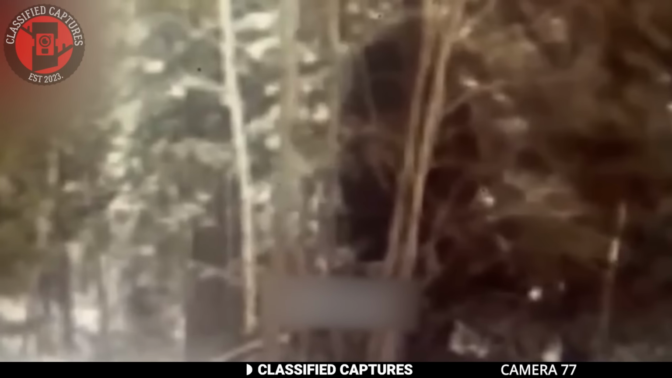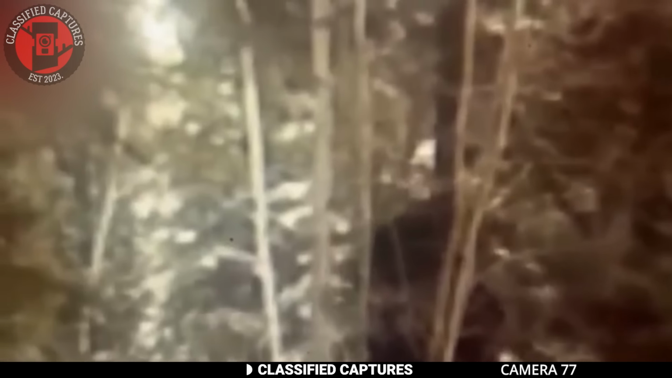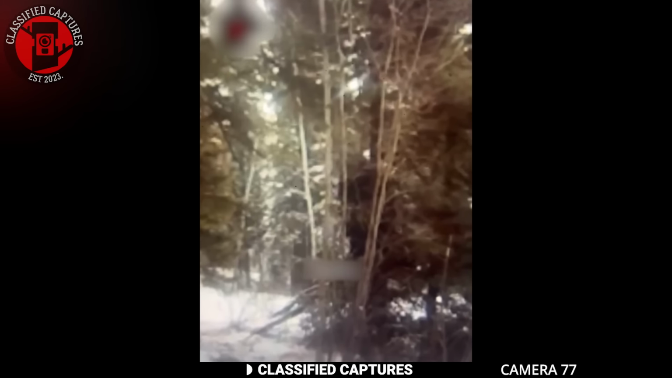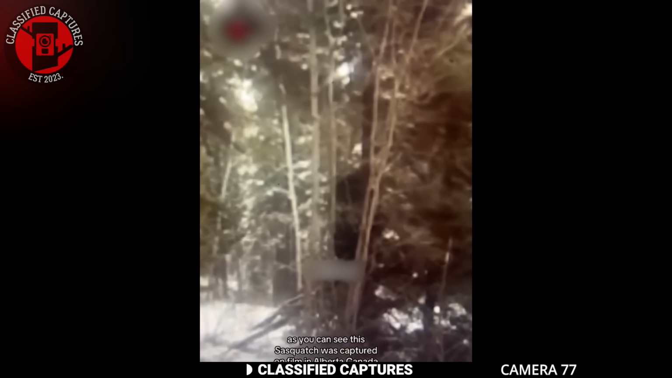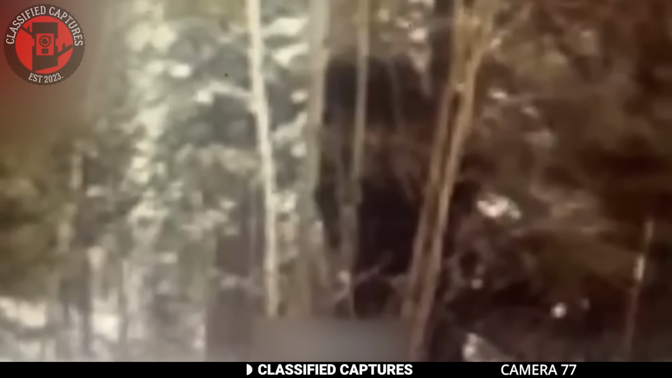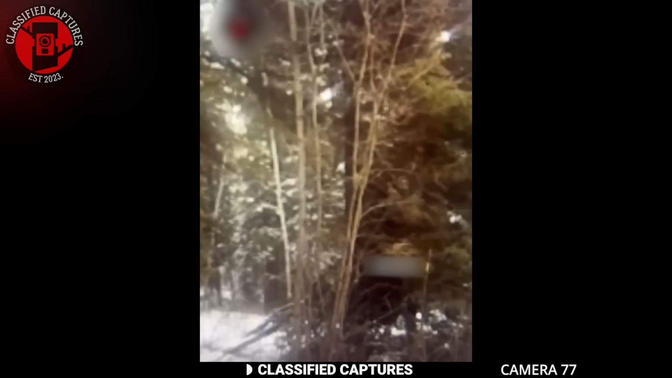The man who captured it initially thought he was seeing a bear standing upright between the trees, so he quickly pulled out his camera to film. But as he continued recording, it became clear this was not a bear at all. The figure stood about 8 feet tall, with a broad, muscular frame and an unusual head shape that didn't resemble any bear. It seemed to be swaying side to side, almost as if trying to get a better look at him from behind the tree, yet it never fully revealed itself. The cautious movement and its upright posture made the man realize he may have captured something far more mysterious. Perhaps even the legendary Bigfoot.